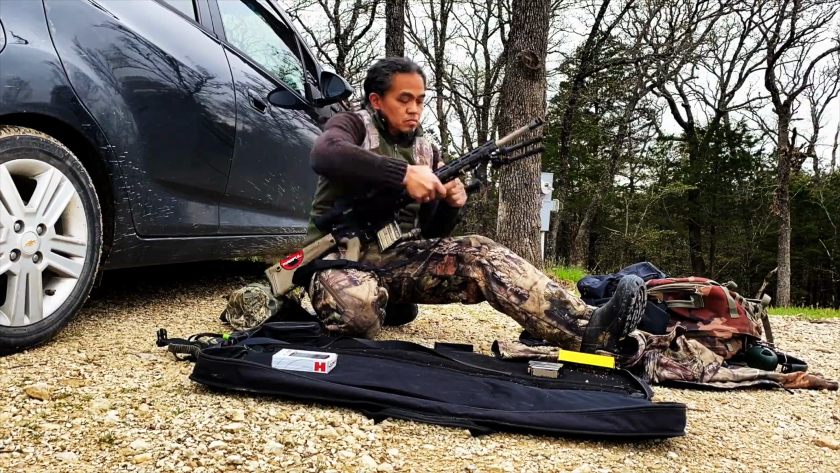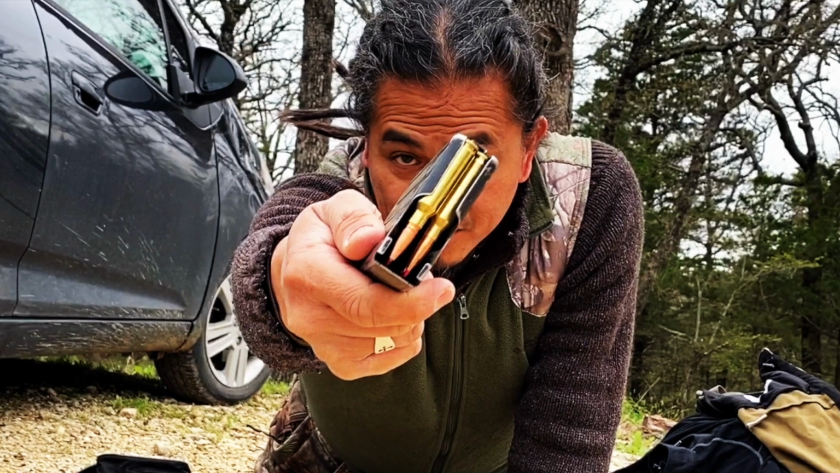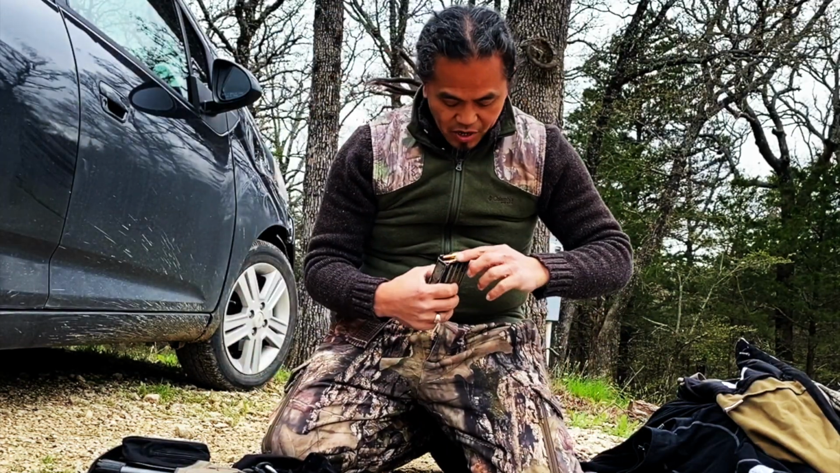I geared up my Aero Precision 6.5 Creedmoor, topped with the Floor 736 Thermosight Pro. I loaded 1 round of the 139 grain Sledgehammer bullet to try to double up on this sounder, filling the rest of the magazine with the Hornady 147 grain ELD-M.